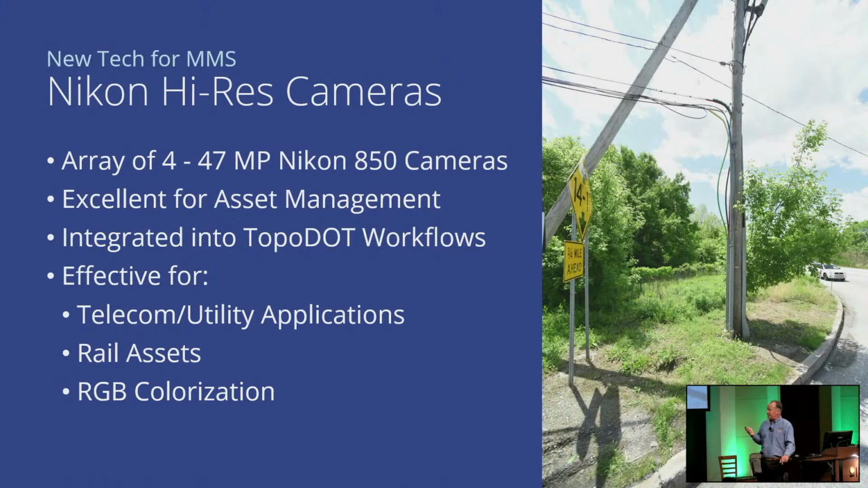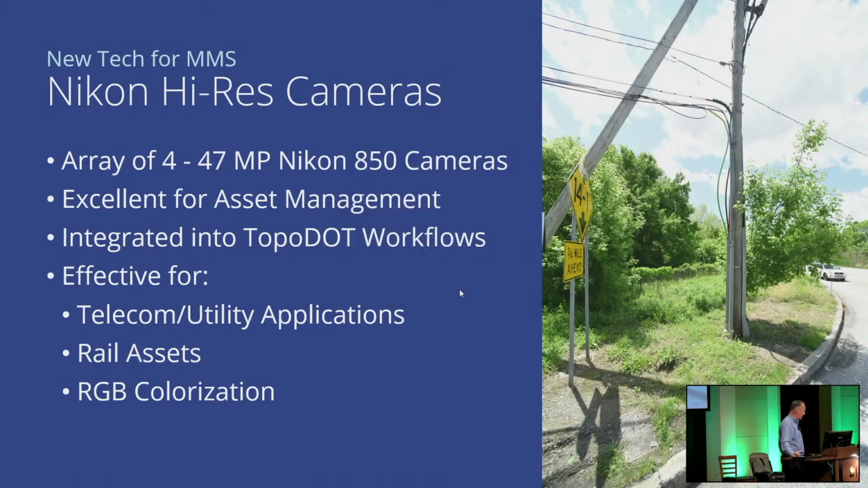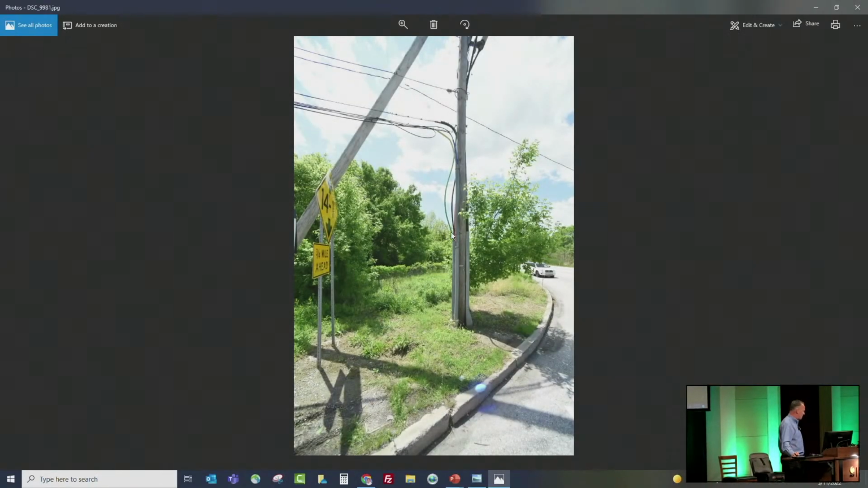So it's super effective for any type of telecom utility application, and rail assets, as I mentioned, and you can colorize your point clouds with this information as well. Let me show you this image. This is an image from, I think, a pole inventory. This is a 47 megapixel image. Let me just zoom in, because I like that you can zoom right in on the tag.